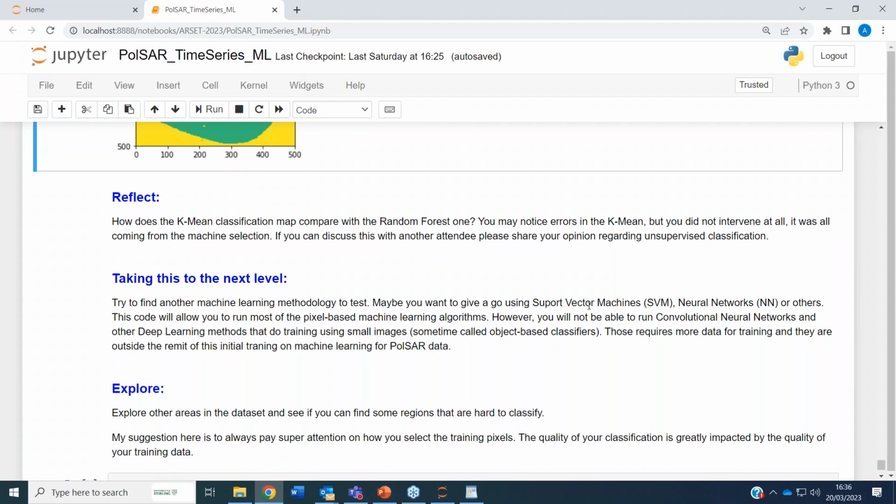What I suggest is that you try more than one of them. Random forest is normally considered a good one and often gives the best results, but not necessarily. In some situations, it's not the best. So you may want to run other algorithms and see how they compare as well.